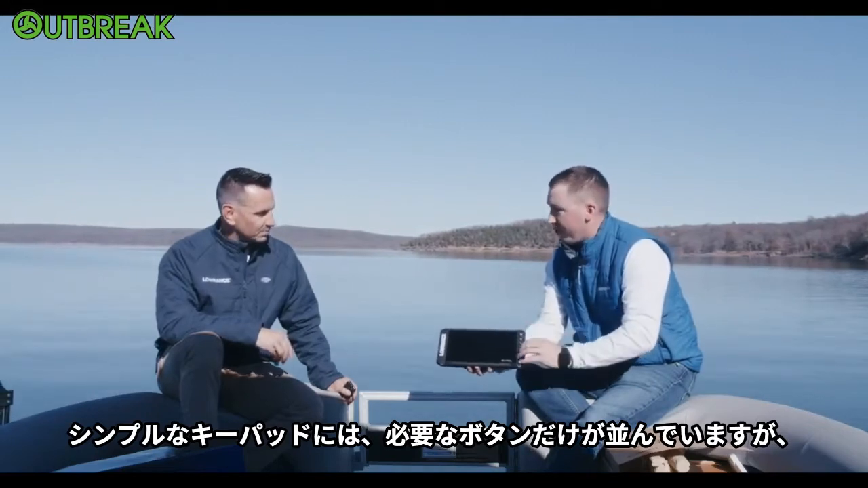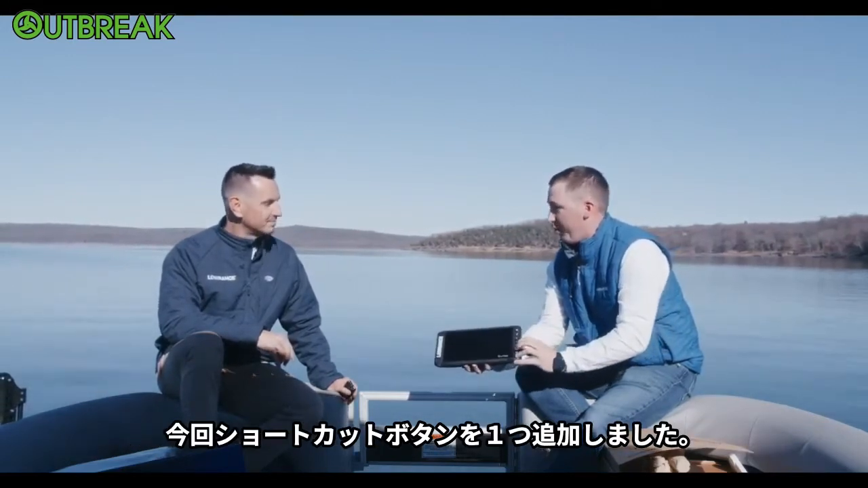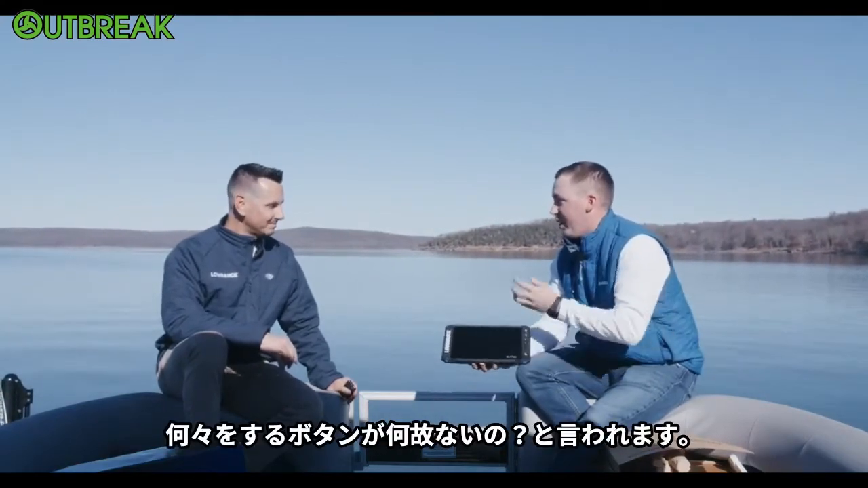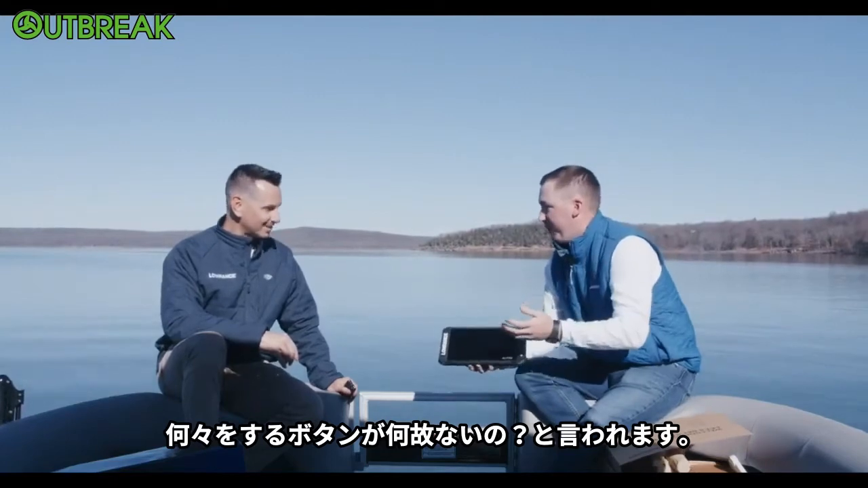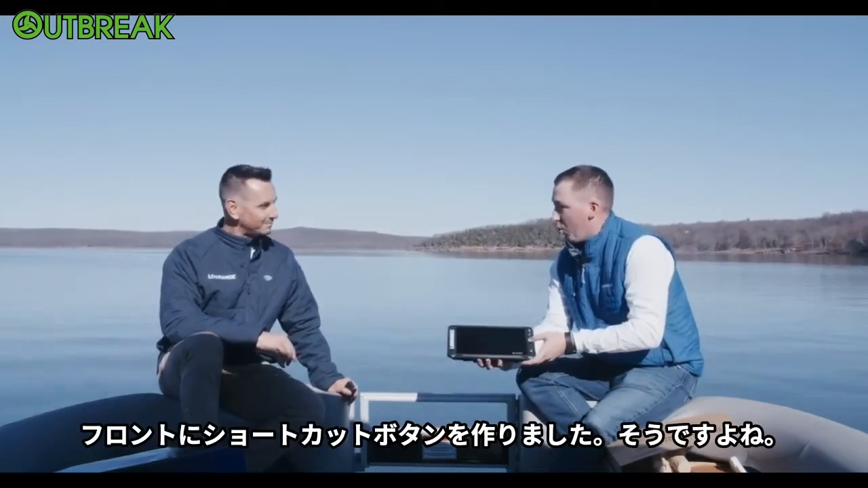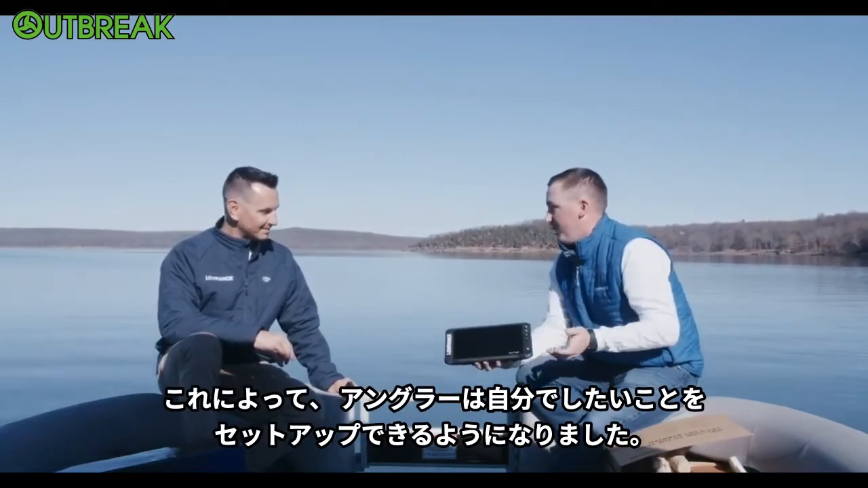So nice. Simplified keypad, really only has the buttons on it you need. We did add in 1 programmable button on here. So one of the biggest things that we've gotten asked in all of our consumer testing is, why can't I have a button that does something, right? Right. So in HDS Live, when we launched that a couple years ago, we put 4 programmable buttons on the front, right? So you can just, as an angler, set it up to do whatever you want.